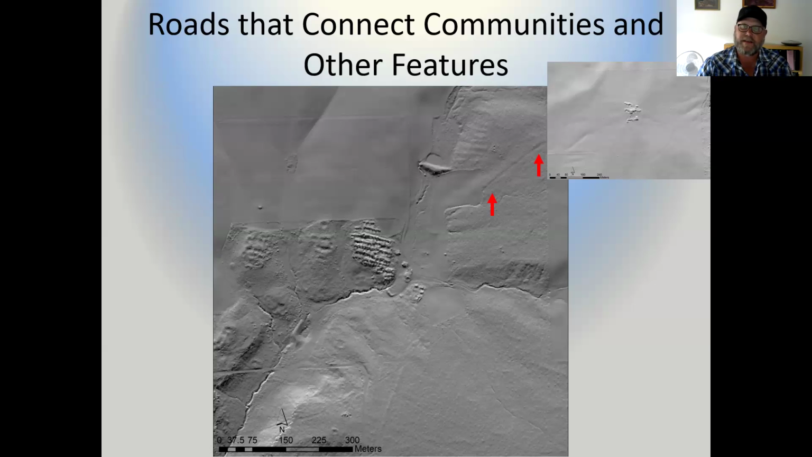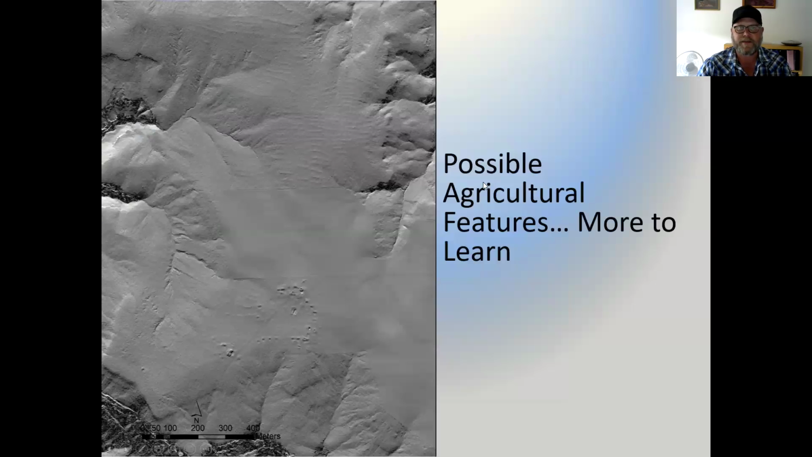But in this case, it actually connects to communities and it runs near these really interesting parallel linear ridge and swell systems that a lot of folks are doing work with, specifically Winston Hurst and Fred Niles over in Southeast Utah. Other people are looking at them. I know folks at Woods Canyon are looking at them. But it's possible these are agricultural features that were created by Ancestral Pueblo folks to produce corn and other crops. But we'll talk more about that in just a minute.